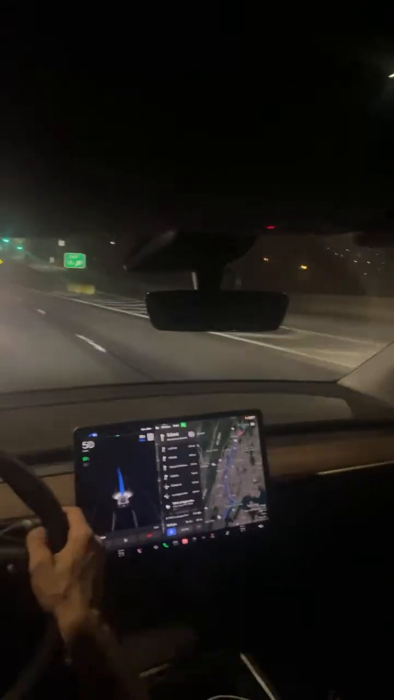I made a lane change. It wants to make another lane change. Sometimes it asks for confirmation. In order to give it confirmation, I hit the right paddle down one time over here, and it moves into its lane.